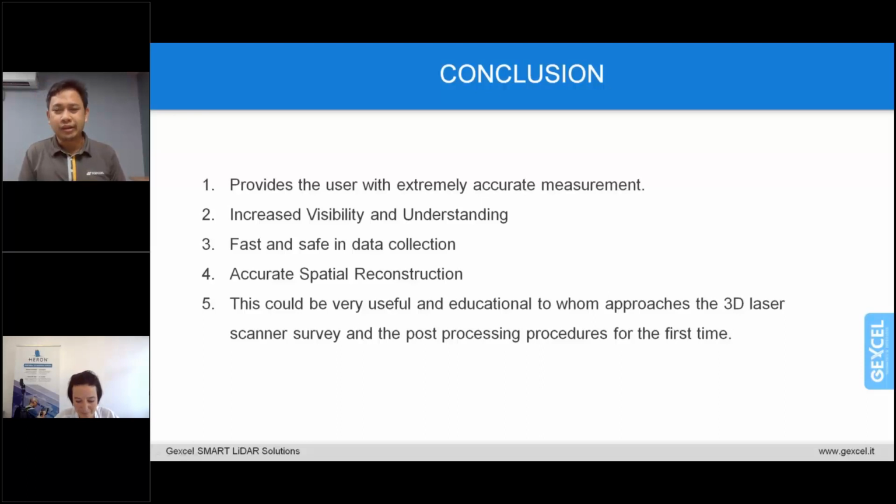Yeah, we are at the end of the presentation. In my conclusion, I would like to say that 3D scanning provides the user with extremely accurate measurement and the ability to fully utilize, visualize, and modify the data with CAD.